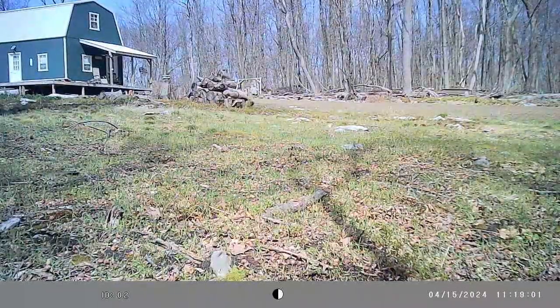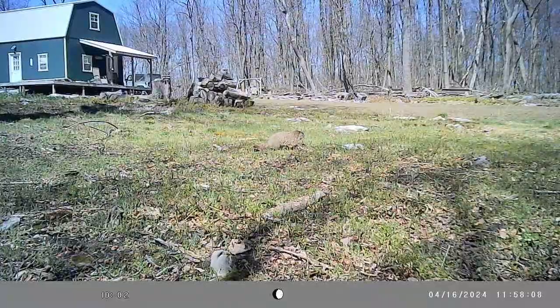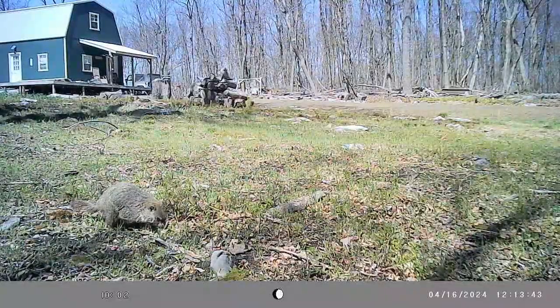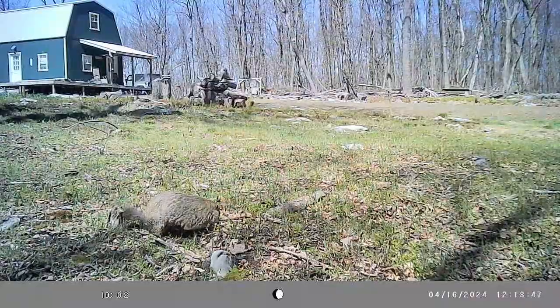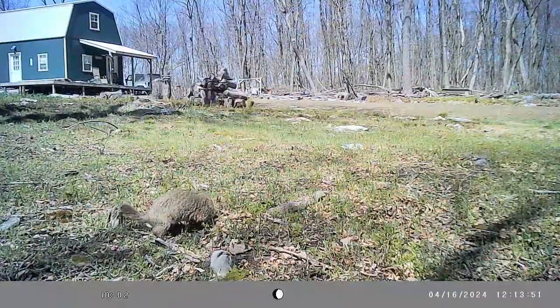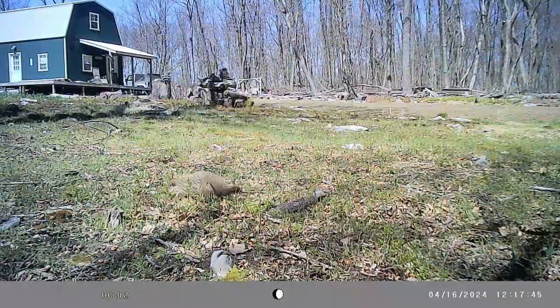And then squirrels running through again. And then the groundhog's back a couple days later. Which I kind of thought I seen another one up there last fall, but I wasn't 100% sure.